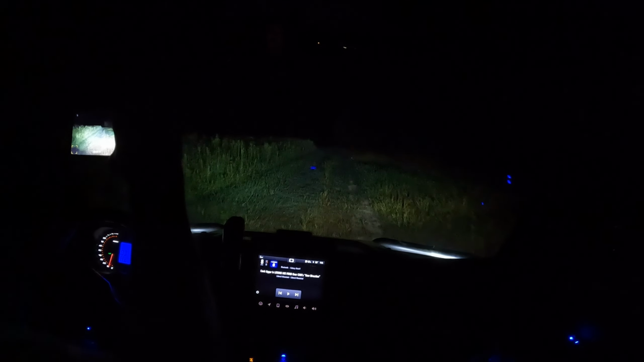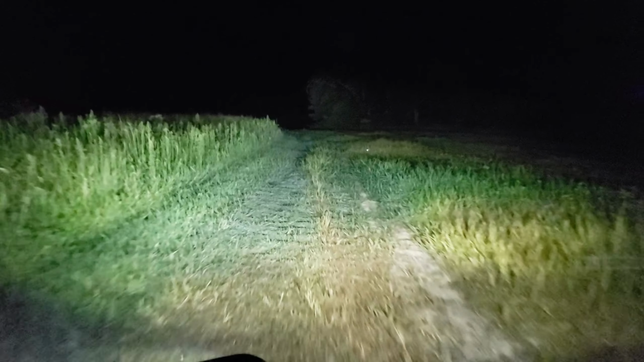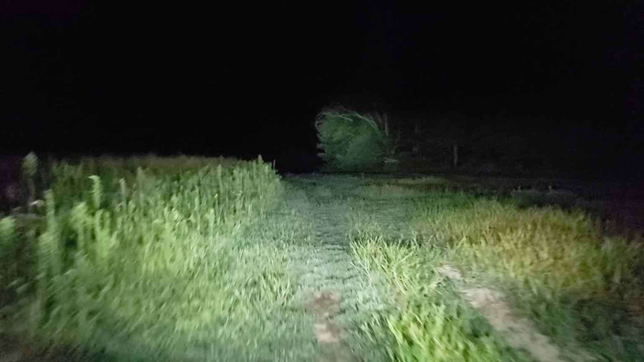There's the high beams. Wow, I mean, it looks pretty good. All right, so I definitely noticed that the new higher LED headlights do work better than, at least for our 2019. So now let's try out this 10-inch Rigid and see how that goes.